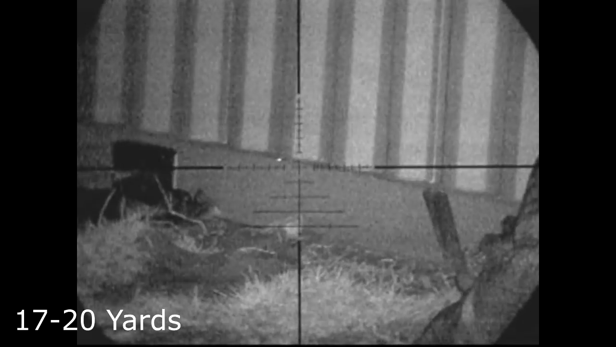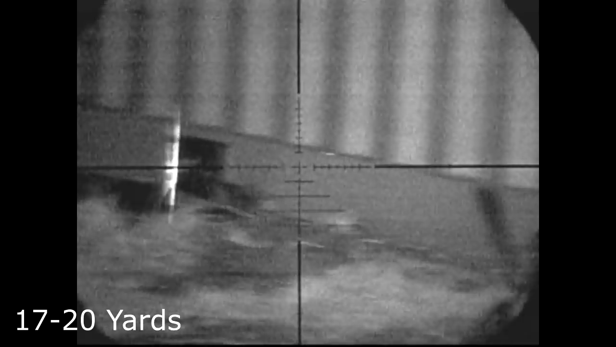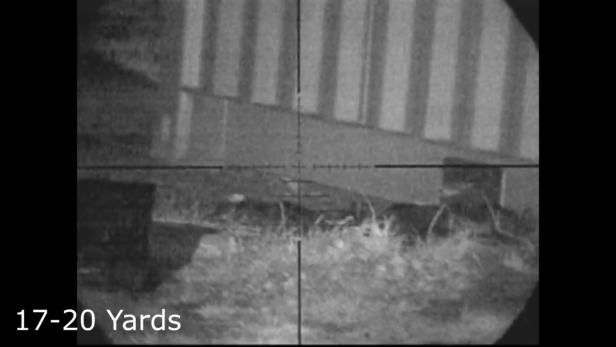Okay, I'm all set up, ready to go. Just pinging the container side just to get an idea of the ranges, make sure I'm where I think I am. So I'm 17 to 20 yards. Absolutely spot on.